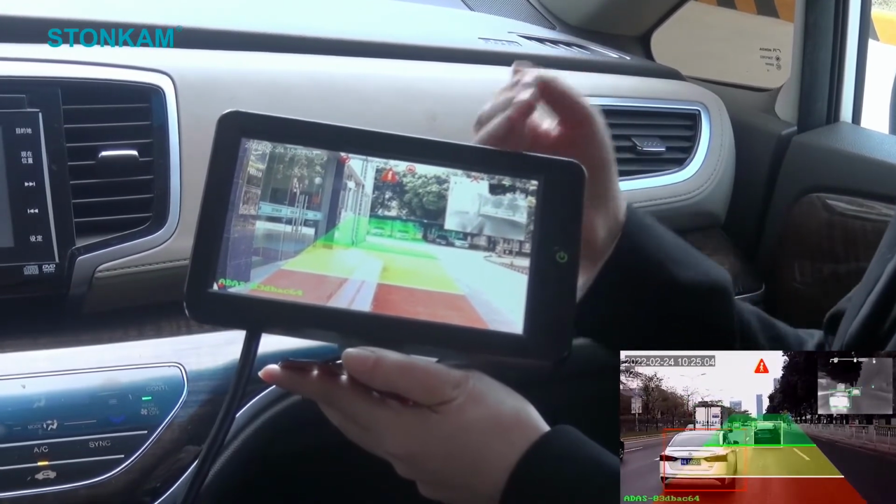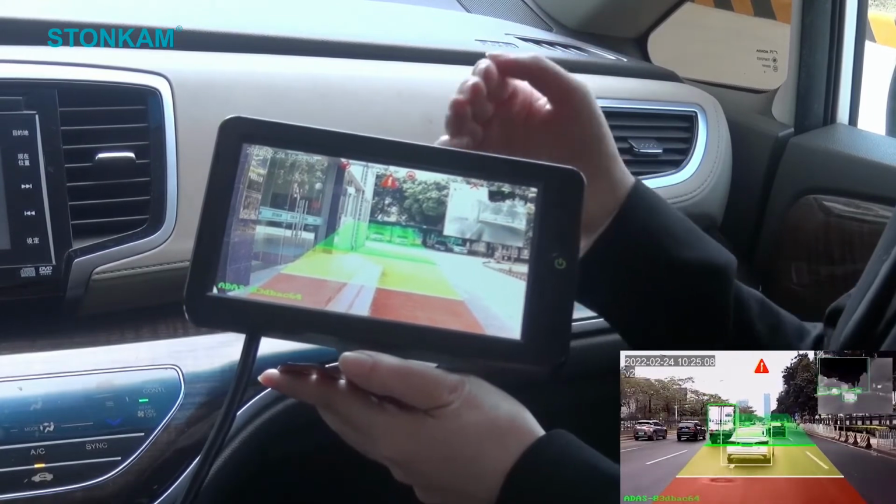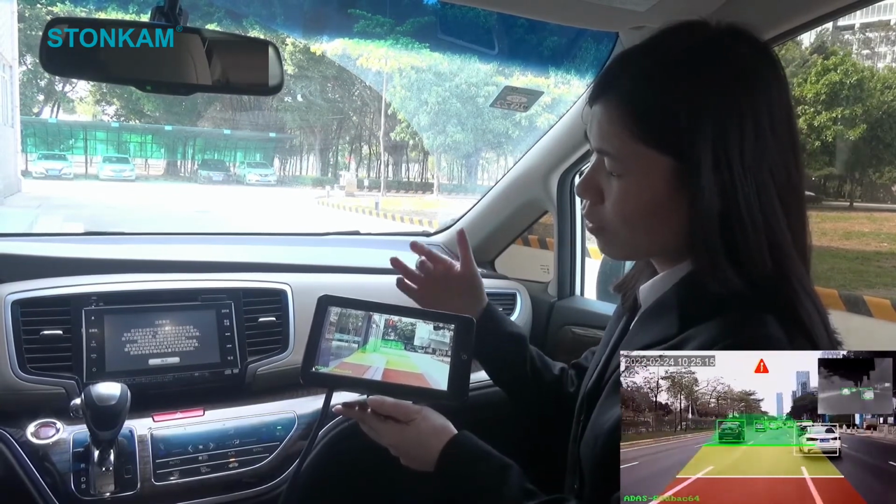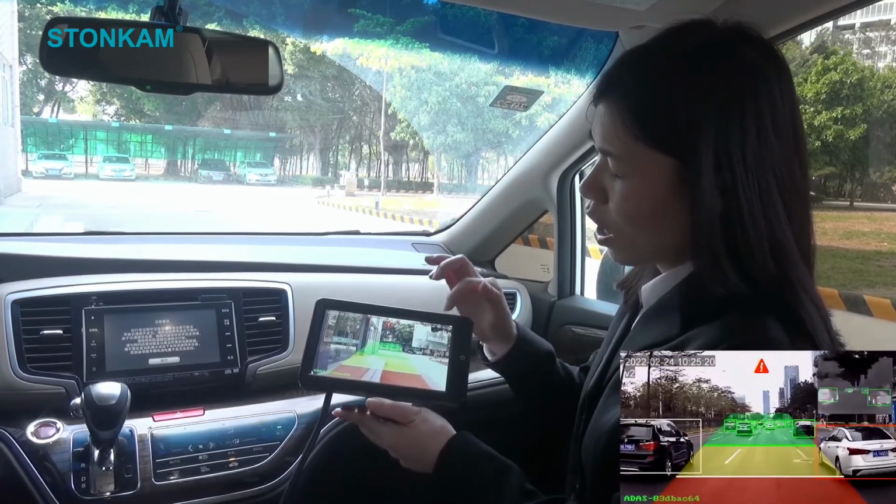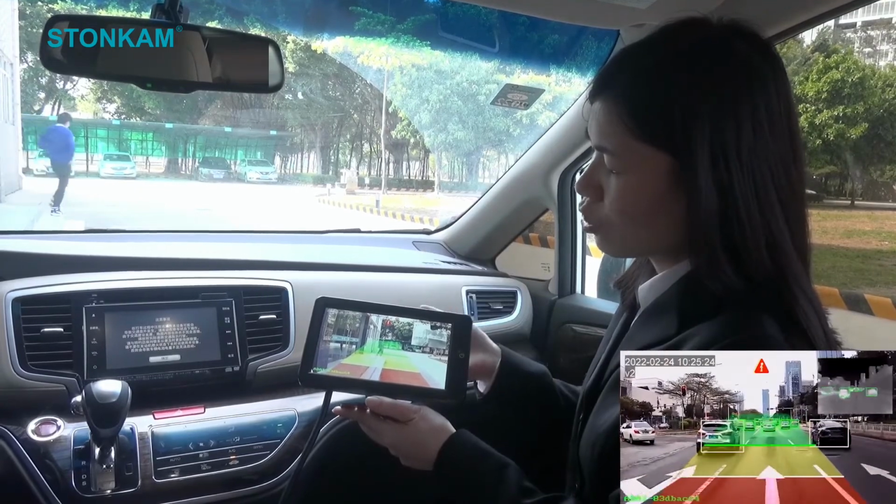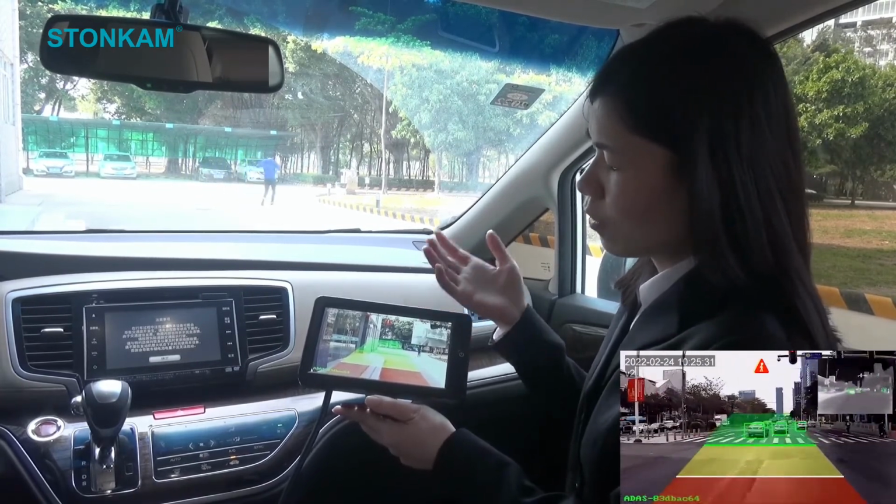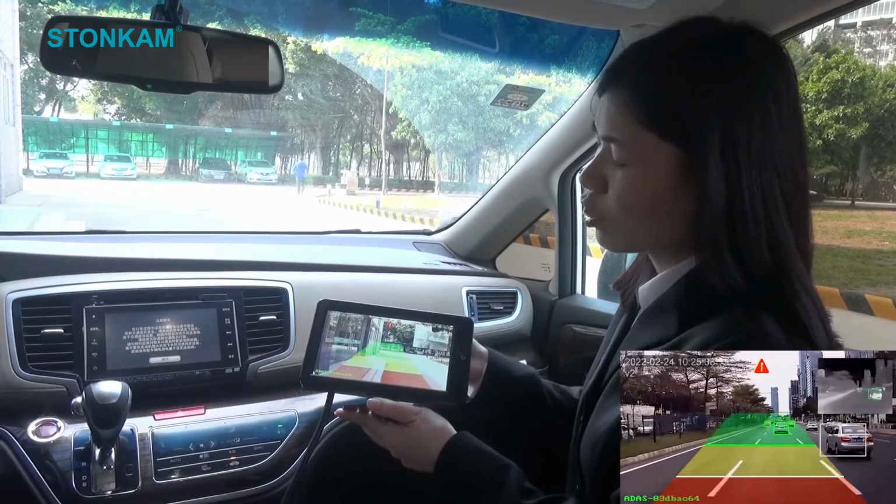This function is very helpful for drivers, especially when they are at the glare of other vehicles' headlights, which is very common when they're driving at night. In this situation, the driver might see the glare in the AI camera's image, but there will be no glare in the infrared camera's image. This is the advantage of the infrared camera. It is never impacted by light, never impacted by weather like fog, rain, snow, etc. It only depends on the temperature difference.